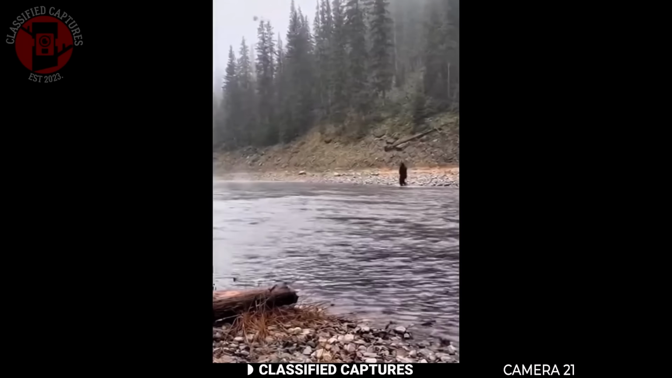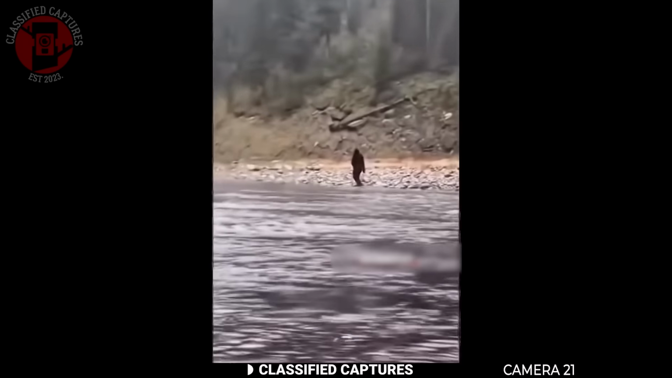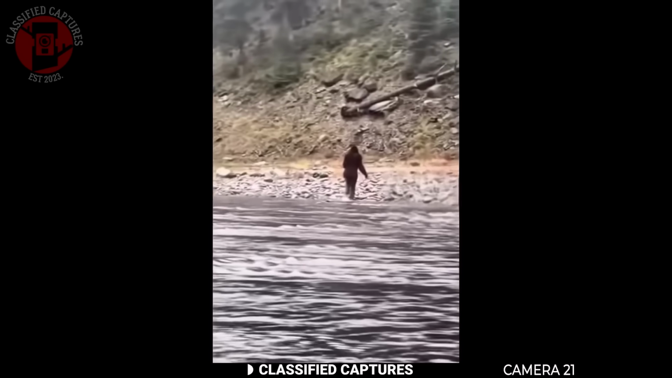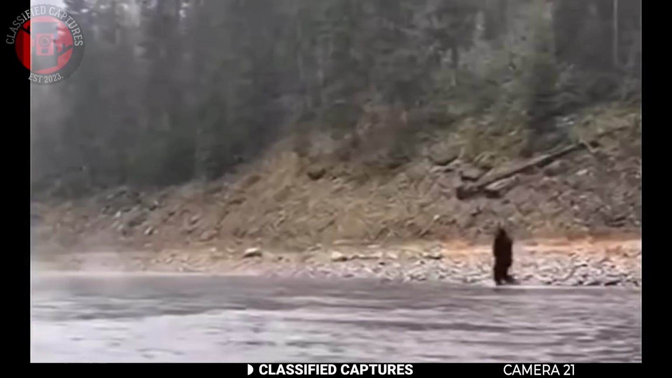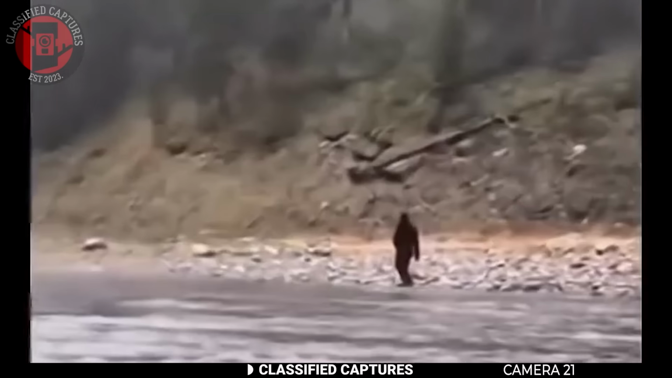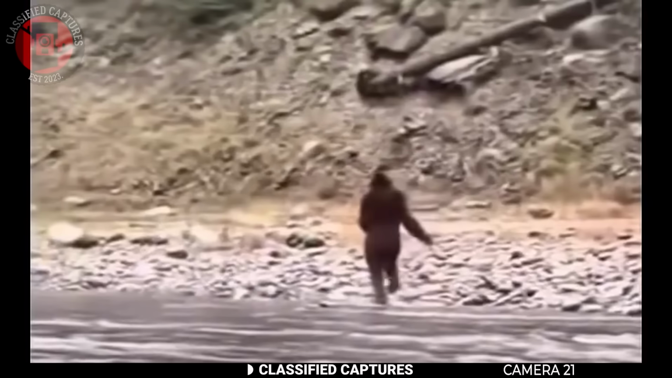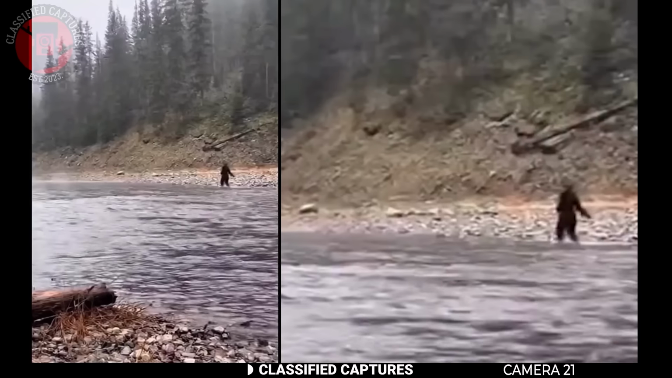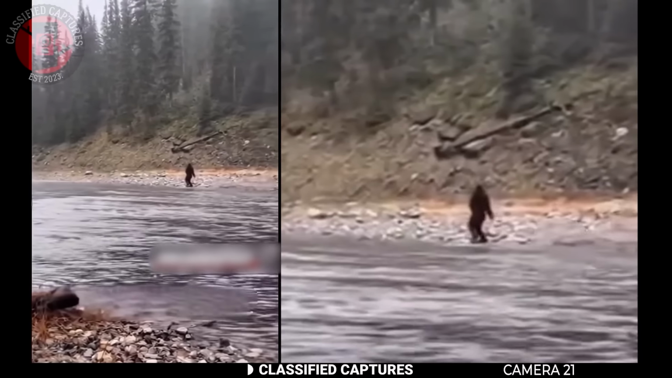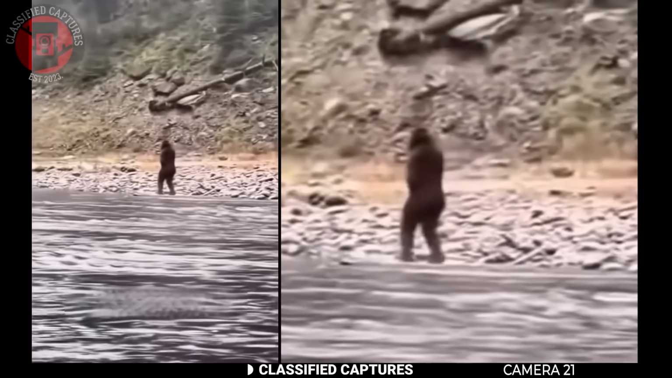This footage shared by hikers in Oregon has been stirring up quite the buzz online. They were resting by the riverbank when they spotted something massive moving on the other side. It was a huge humanoid figure that looked eerily like Bigfoot. The creature appeared to be walking upright with long strides and a bulky build, but what really caught everyone's attention was its arm. One seemed to be hanging oddly as if injured or deformed. Despite that, the hikers said it didn't seem aggressive and eventually disappeared into the trees.